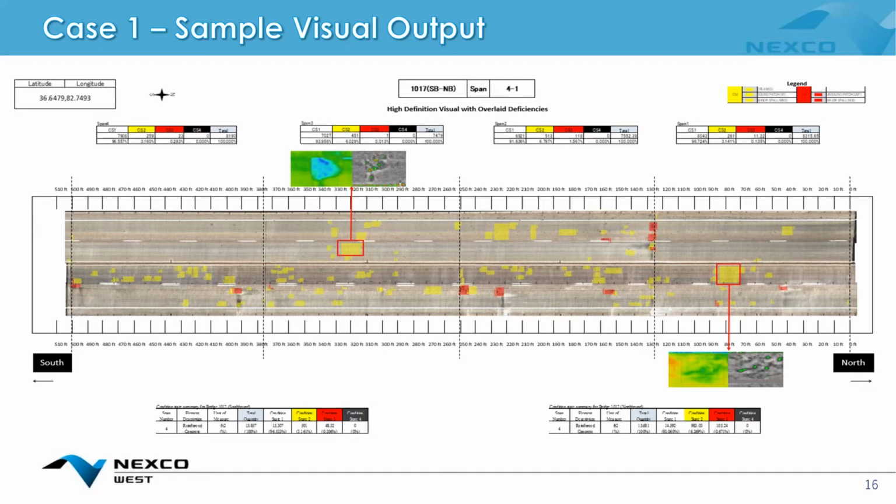The red, either unsound patches or major spalls, were classified as condition state 3. So this is kind of a good way to get a good overview of what's happening on the deck and quantifications from it.